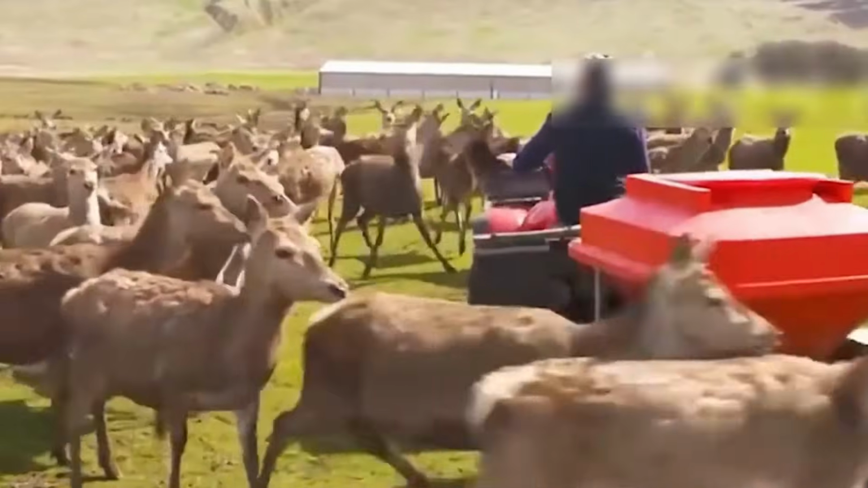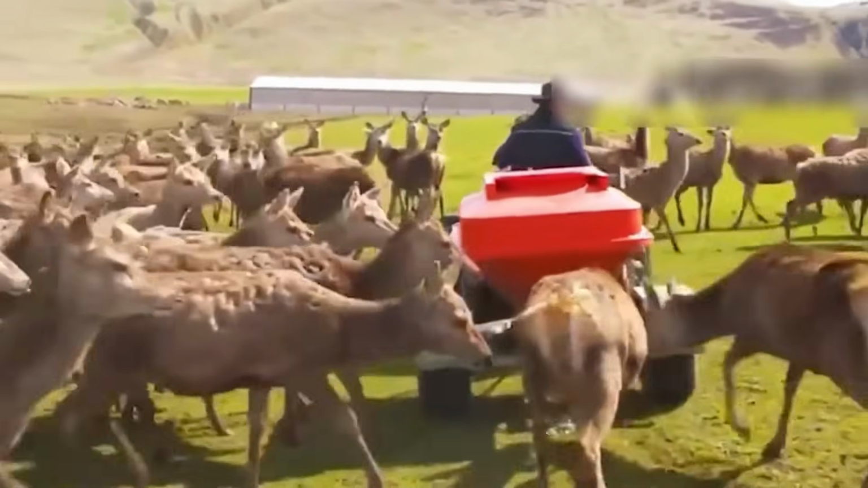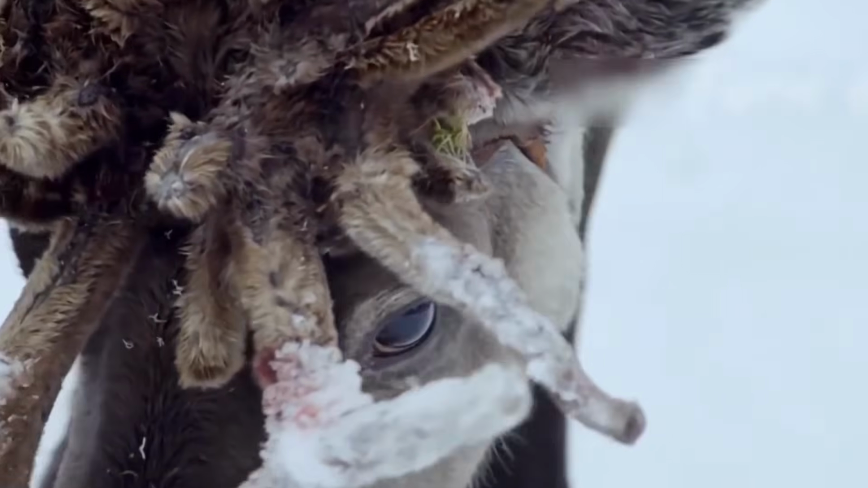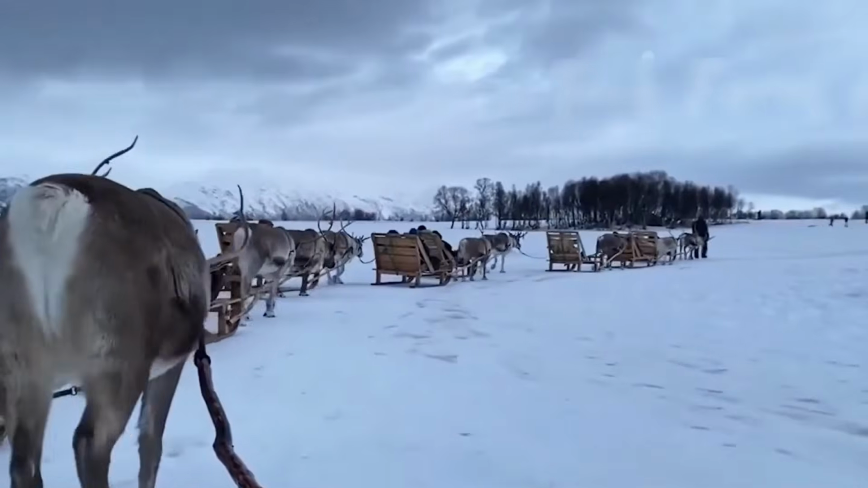Ancient herding techniques, used from Arctic tundra to grasslands, sustain them. Reindeer provide meat, milk, and hides, enabling survival in harsh regions.